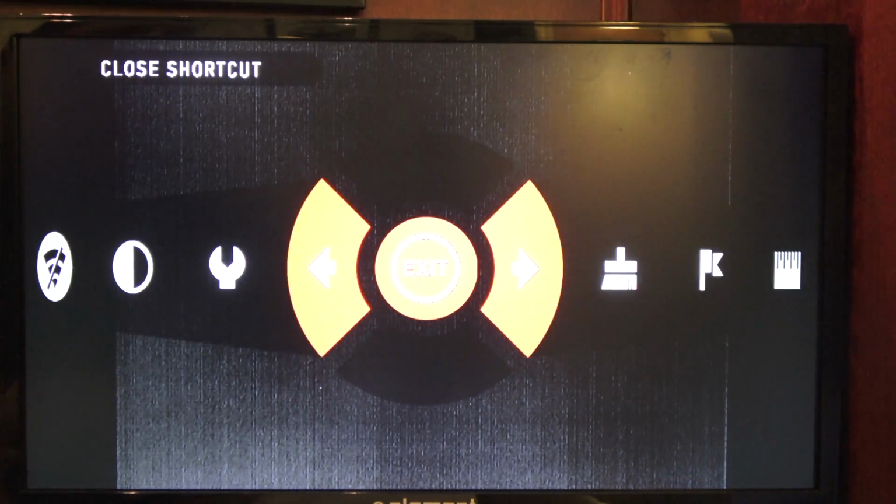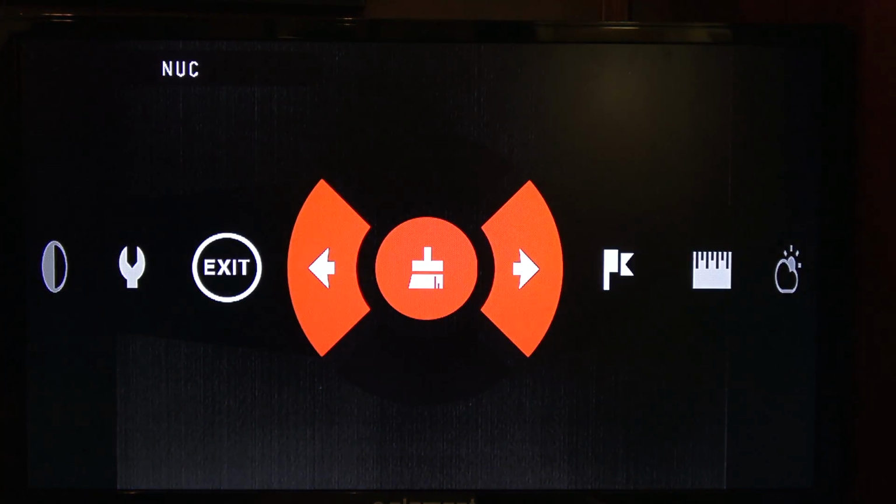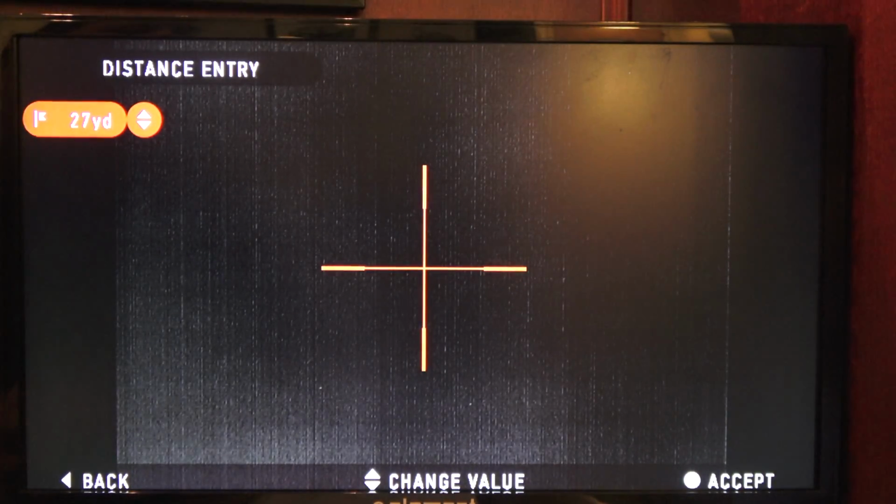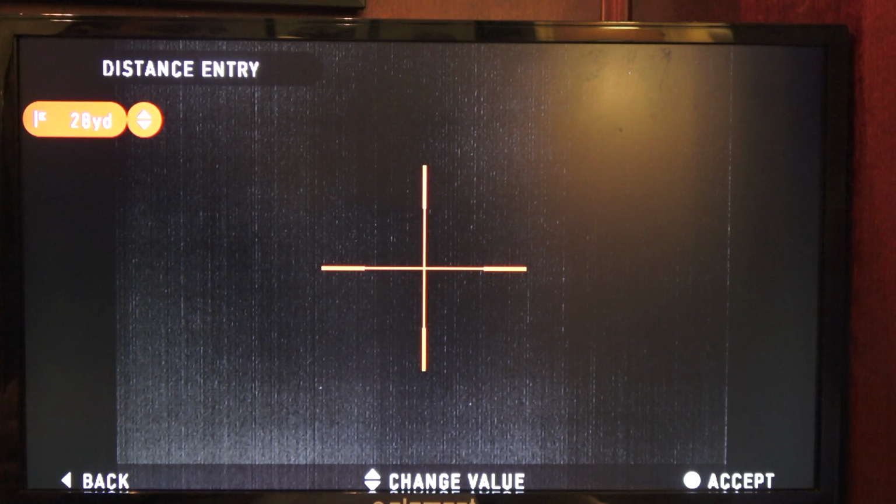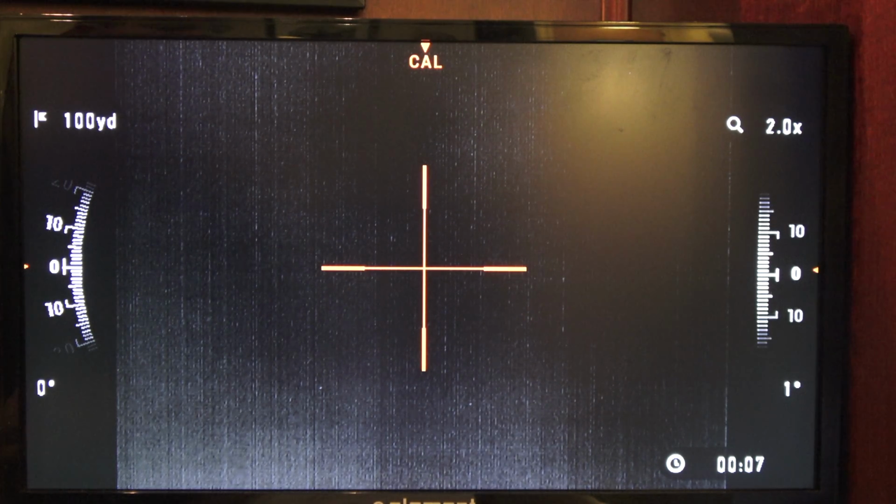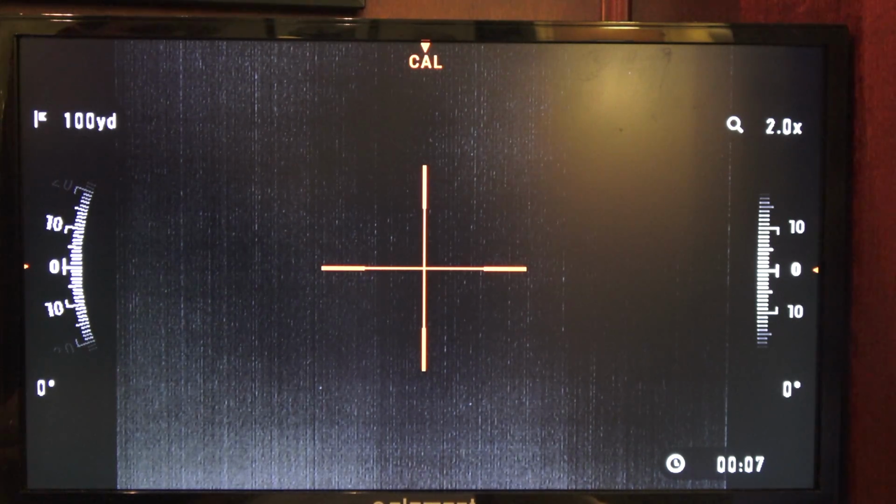All right, so let's get back to the menu. So NUC, rangefinder. Next is distance entry. So if you don't want to use the rangefinder, you can go to this and use the up and down arrow keys and see how it's changing the distance. And you can manually put in your distance. So I'm going to put it back at 100 yards. This is great for when you have the ballistic calculation, which we will get to. So that is your distance entry.